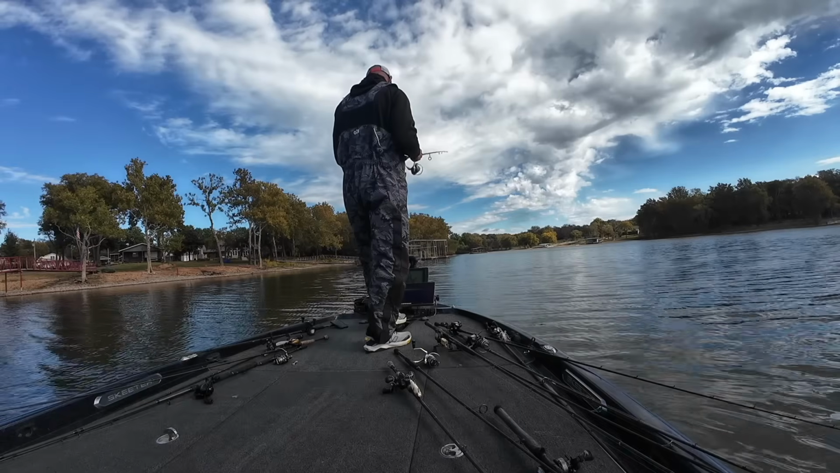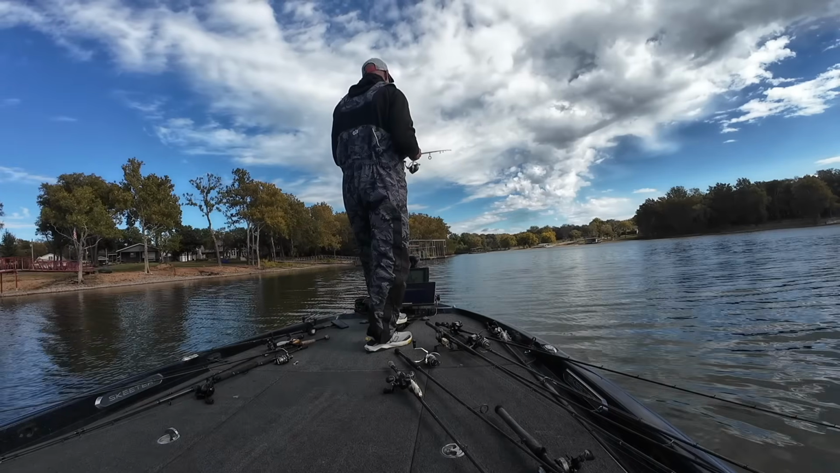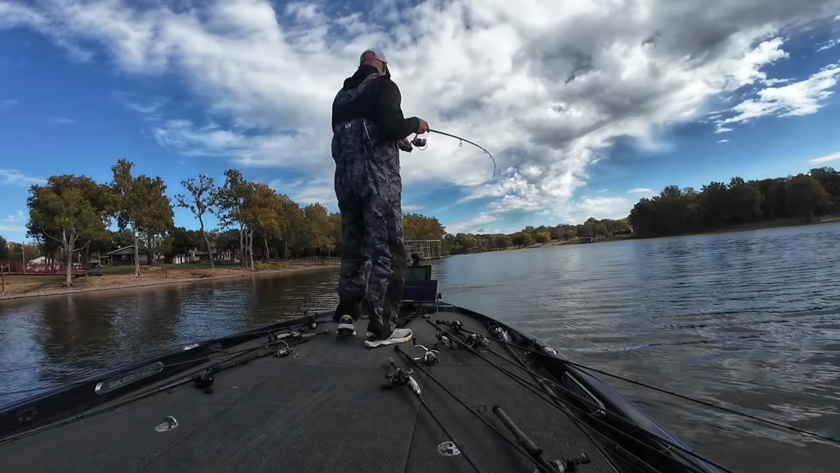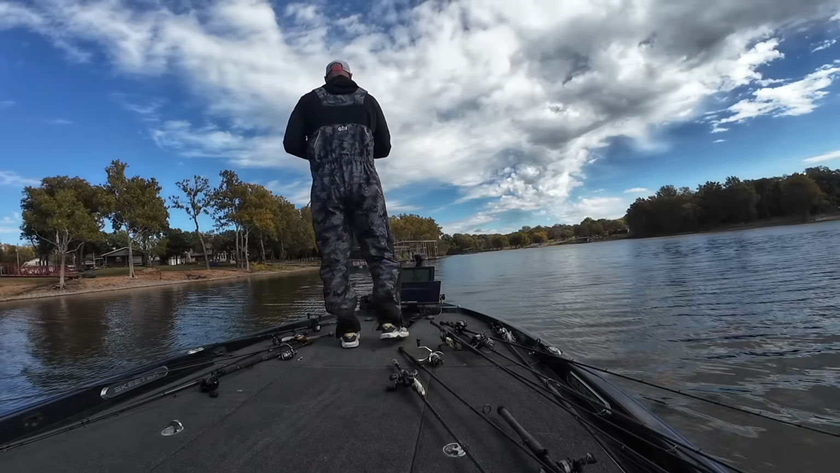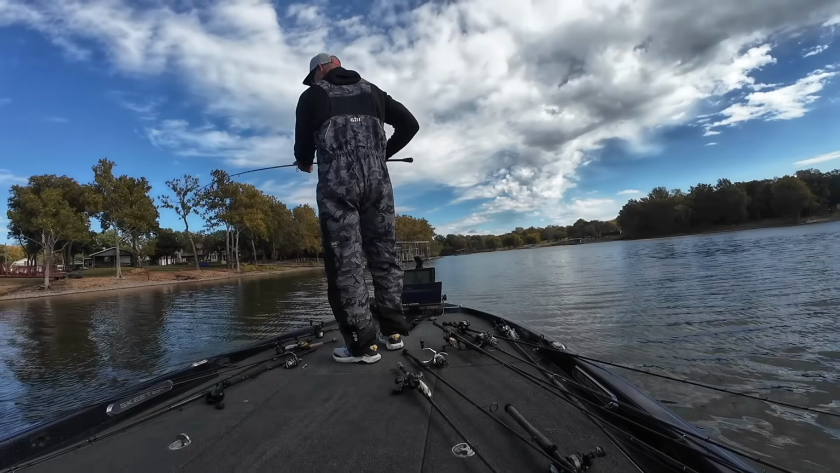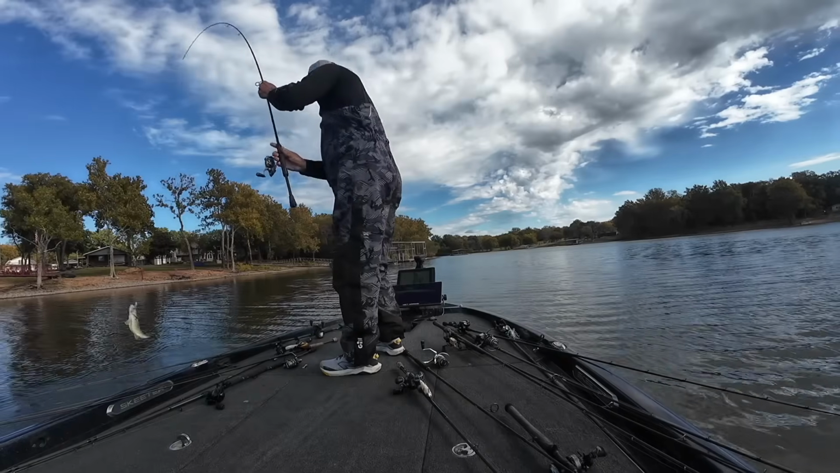But at 11 o'clock I was struggling pretty bad, and there's a pocket. No one was in there. There really wasn't anyone around, so I was like, all right, cool, I'm gonna go in this pocket and fish. I'm not gonna fish the boat docks because I assumed people were gonna fish some boat docks, but I was like, let's just mess around in here and see what happens. And I start catching fish.